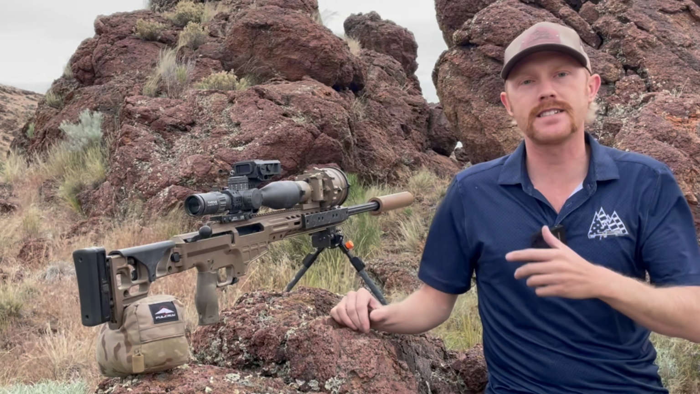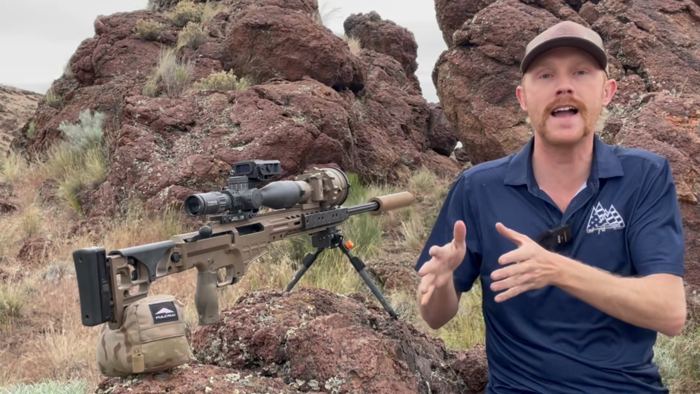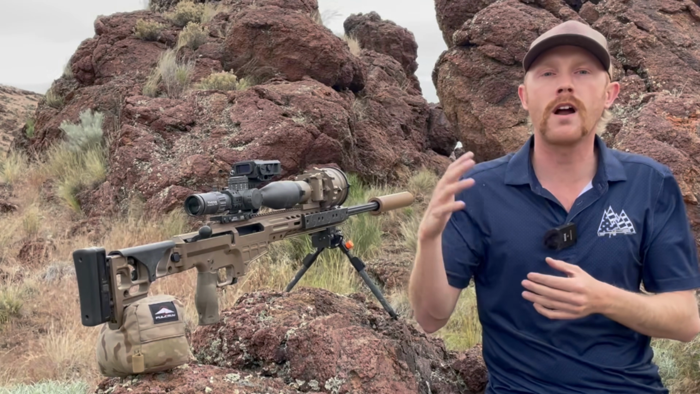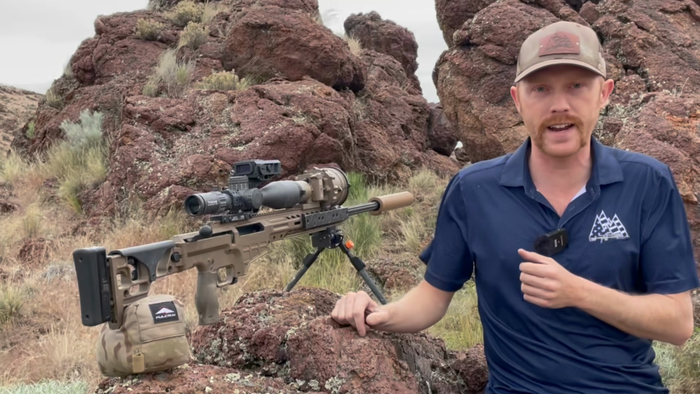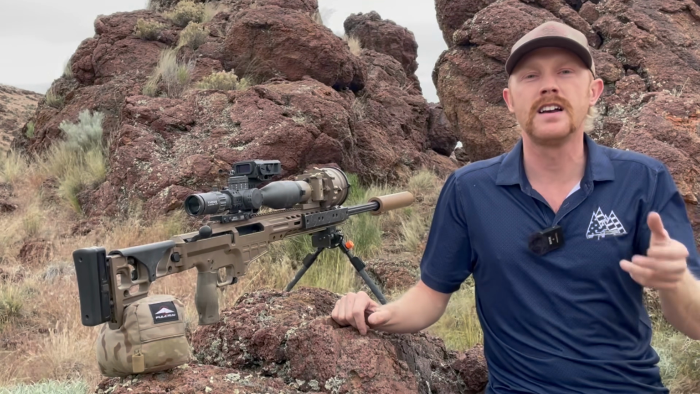I dropped those in the case and found them very easy to load, and they just shot right out of the gate. So I loaded them to mag length, got the velocity where I wanted it there in the high 2,800 feet per second range. They shot beautifully. So what we're going to be pushing out to distance is going to be the Sierra 230